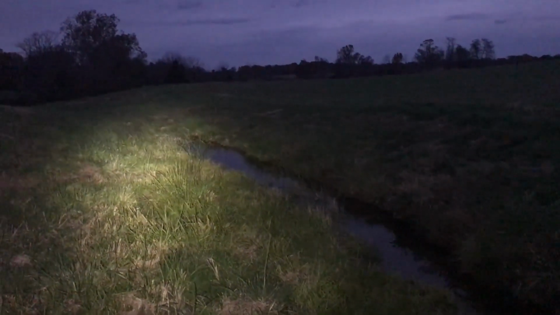So we're gonna wait for it to get dark, pop up over this hill. I'm gonna walk the call probably 70, 80 yards upwind of us. We're gonna sit right here downwind up on this hill, and these coyotes are gonna circle, and I guarantee you they're gonna use this little drainage ditch right here to try to get downwind of us.